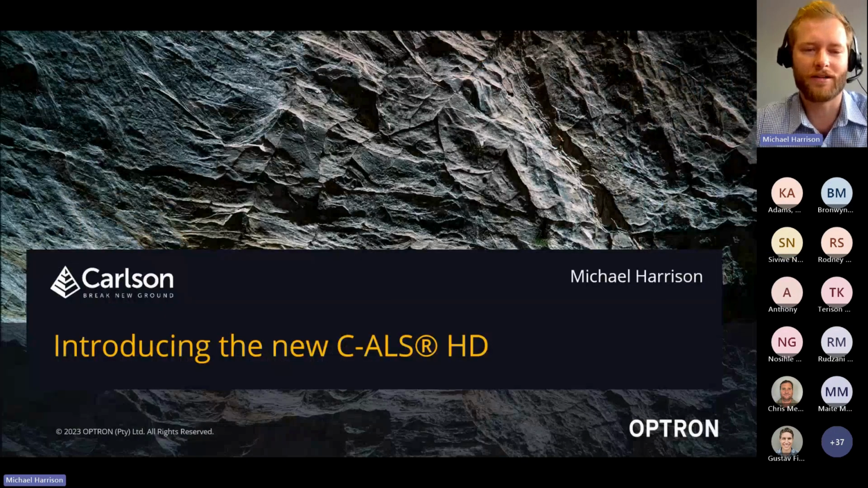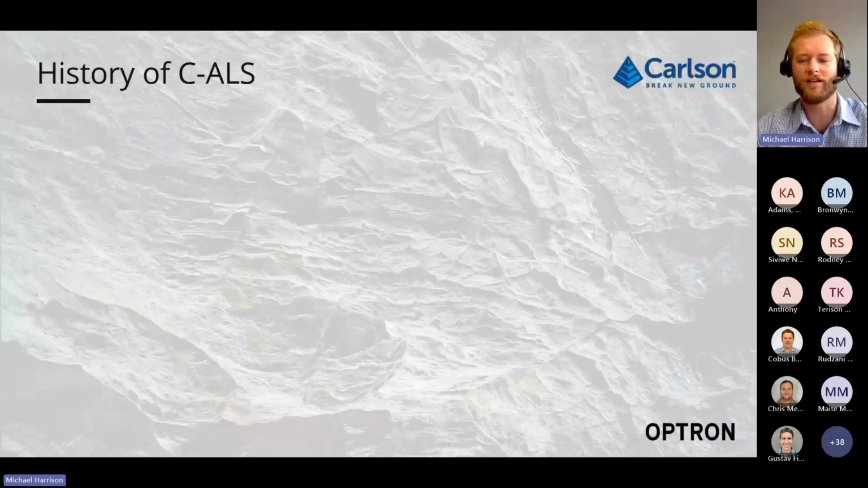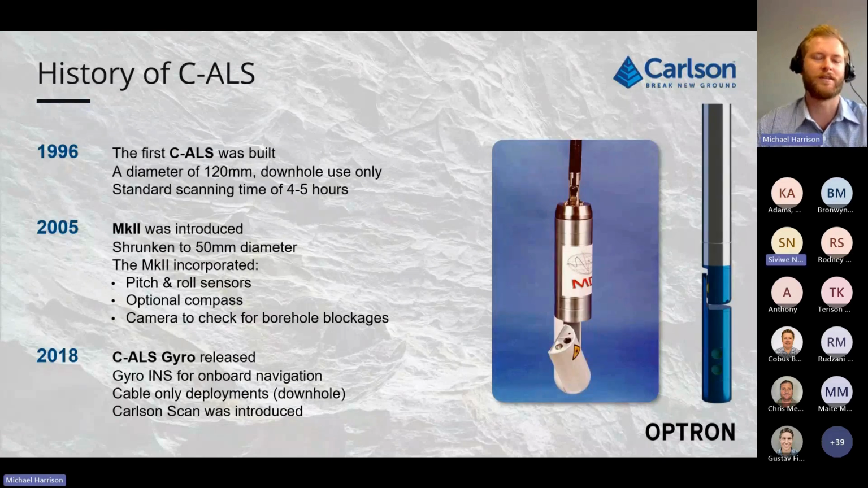Today we're going to be speaking about the Carlson CAL-S HD. Those of you who know about the CAL-S know that it's a borehole deployed scanner. The majority of people that have used the CAL-S will not have used the HD. It's very new. So on the first slide, I'm going to go through the history of the CAL-S. The CAL-S was developed in 1996. It was obviously a lot bigger back then, being 120 millimeters in diameter, and it took 4 to 5 hours to complete a full scan. We'll go through the scanning process throughout the webinar.